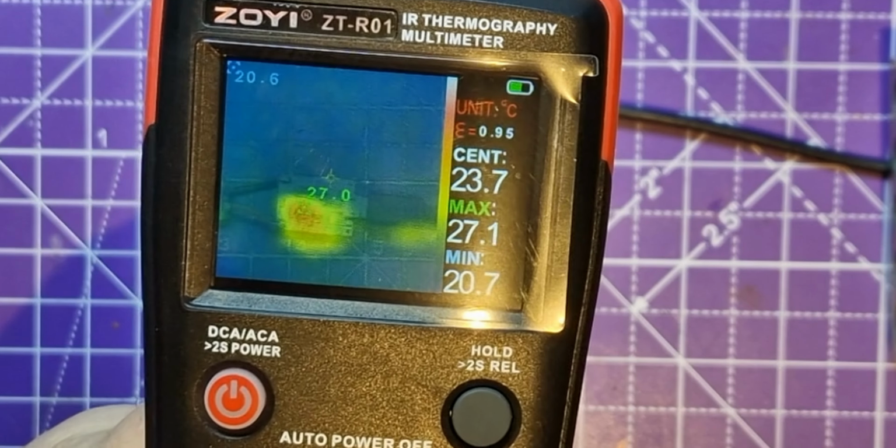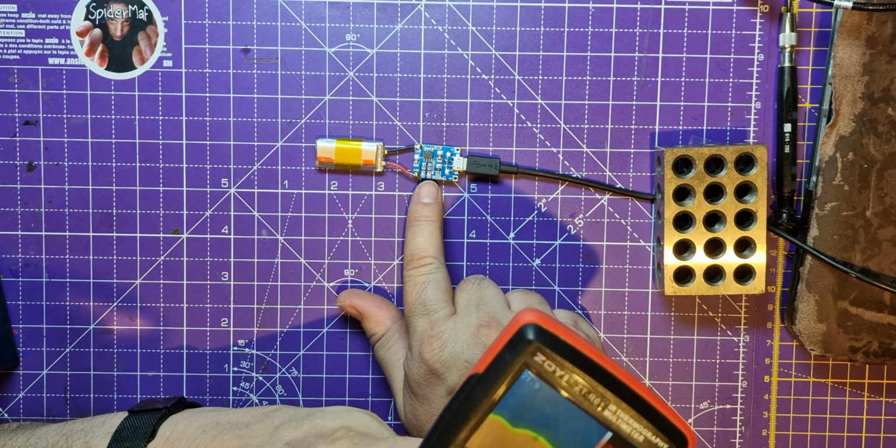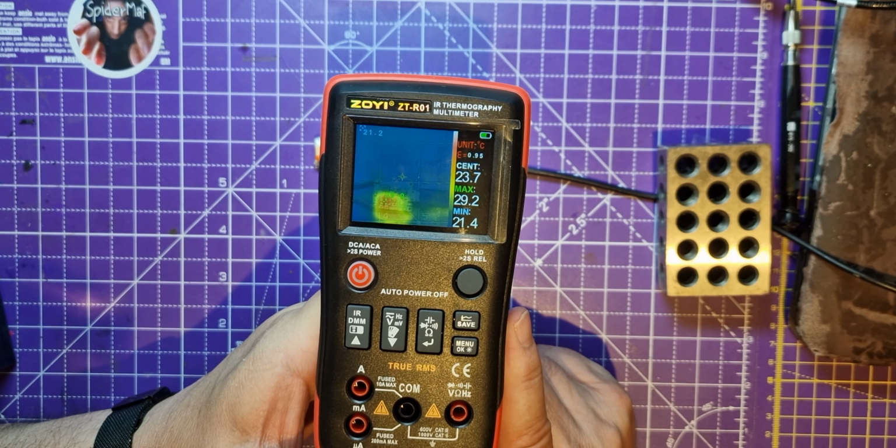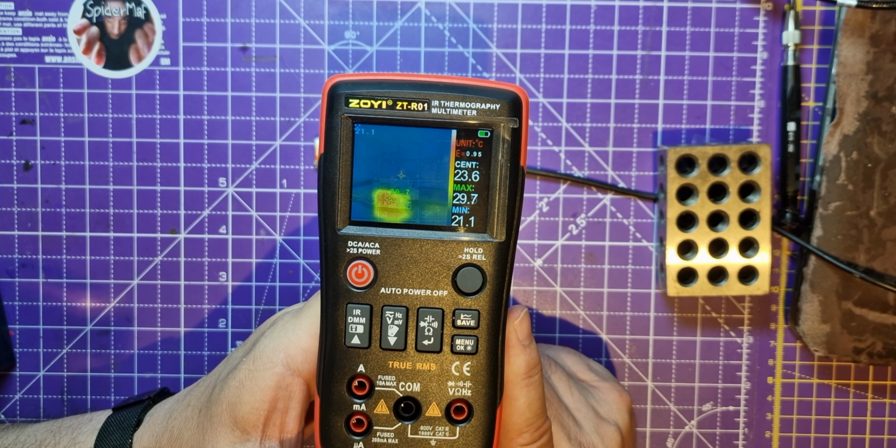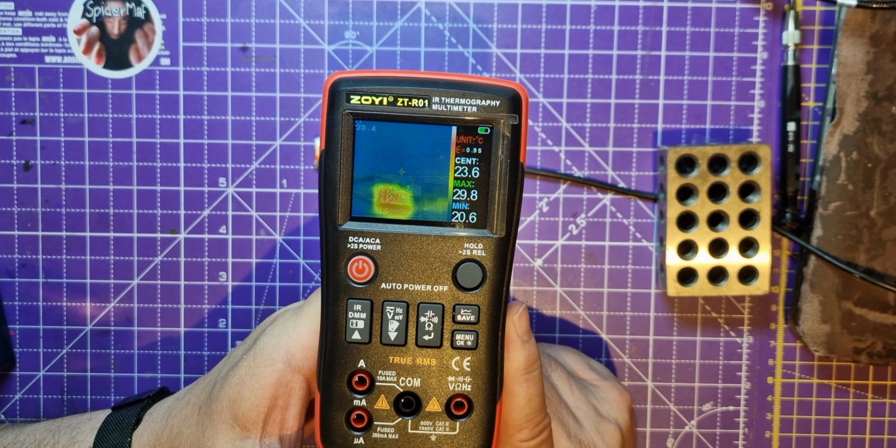I think that's picking something up now. But the thing it's picking up appears to be that LED. And maybe that's where the heat's coming from. It looks like the heat's spreading across the board now.